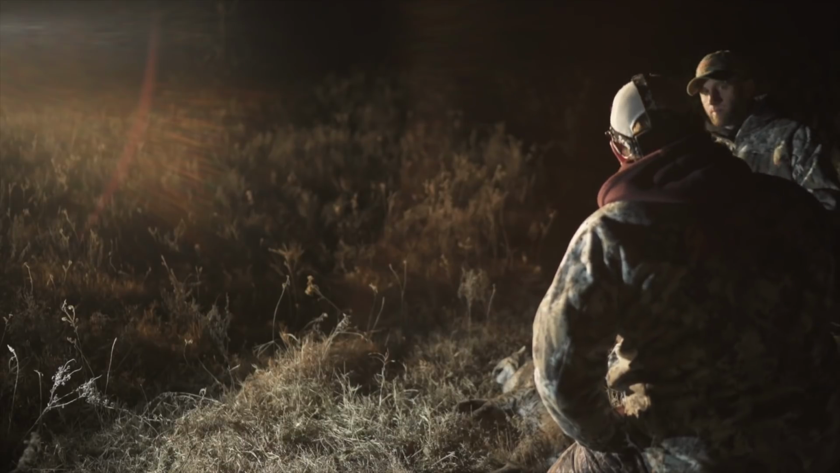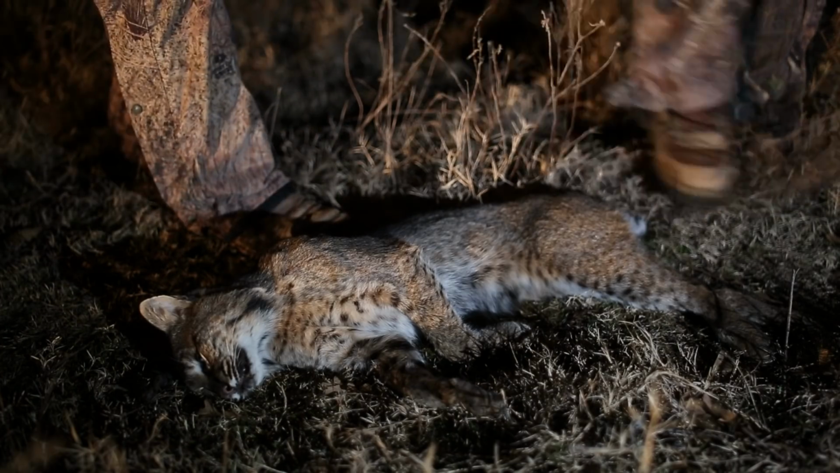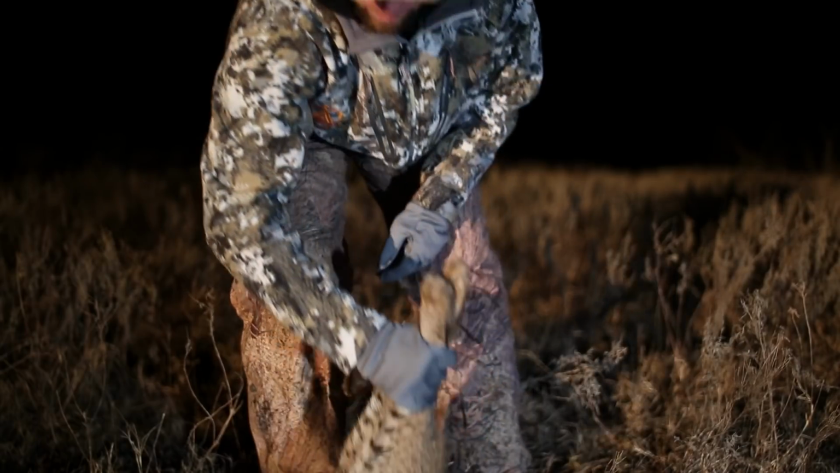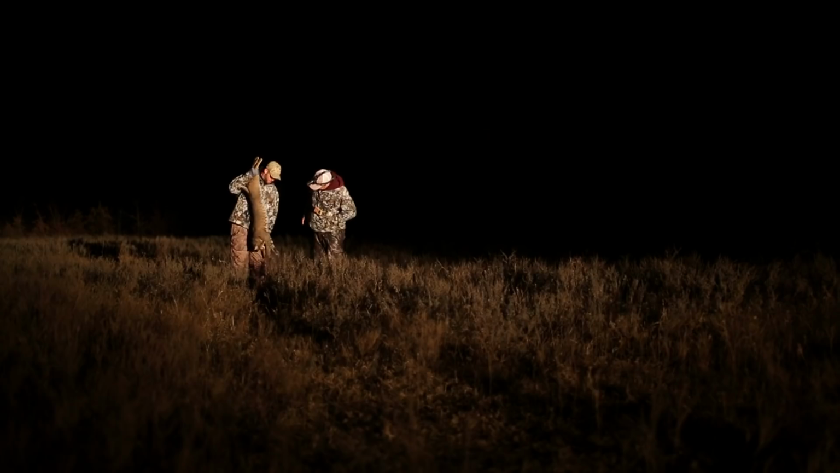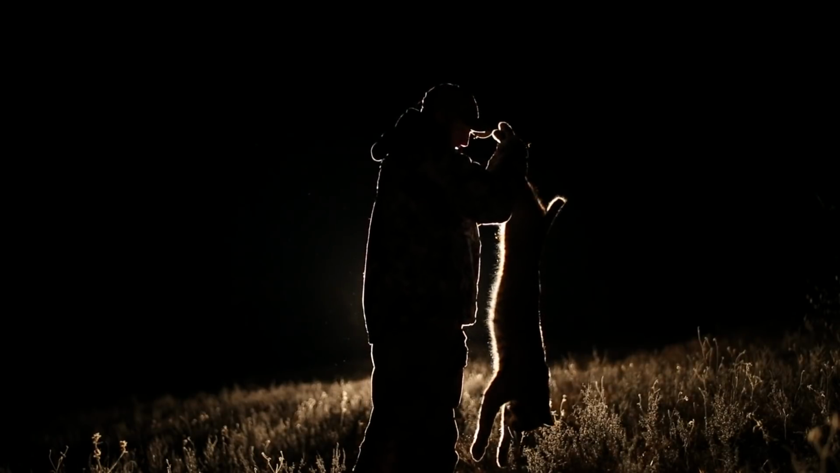I'll say let's get him in the truck. He's been resting here long enough. Yeah, give him a ride. This is without question one situation where both thermal and lights played key roles to the outcome of a stand. It doesn't always go down that way, but the one time it does will make you thankful to have the right equipment to get the job done.